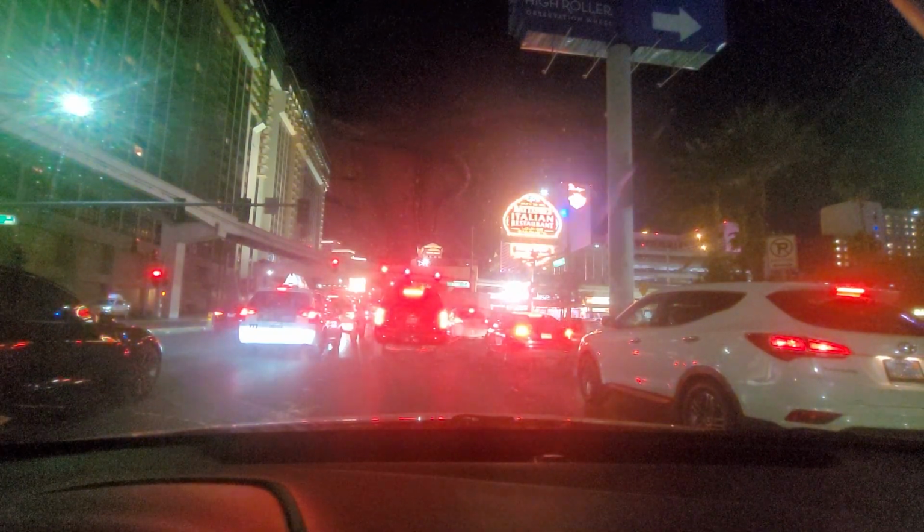Nice nighttime view of the good old city. I pass through here every day. You know what? It's always a nice view. Even sections like this.